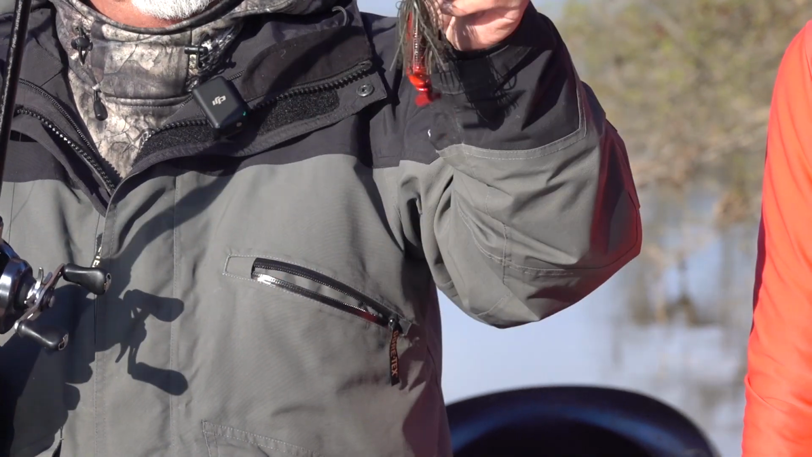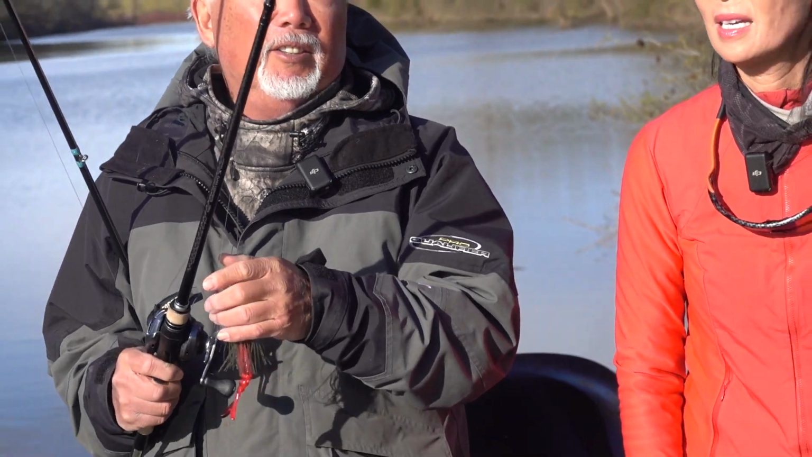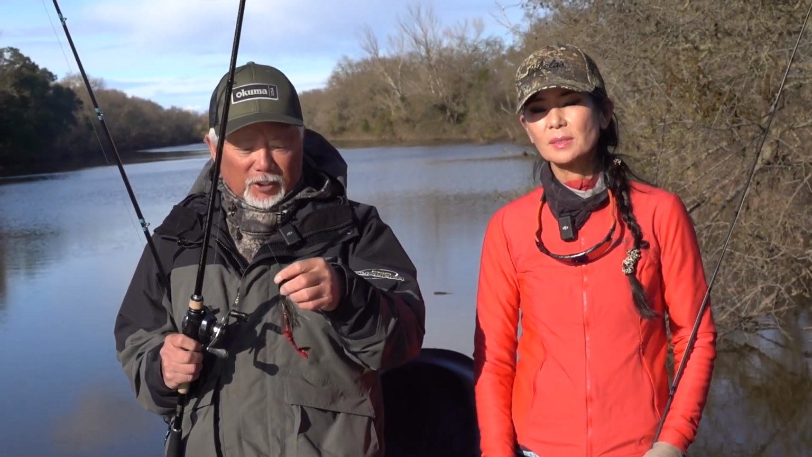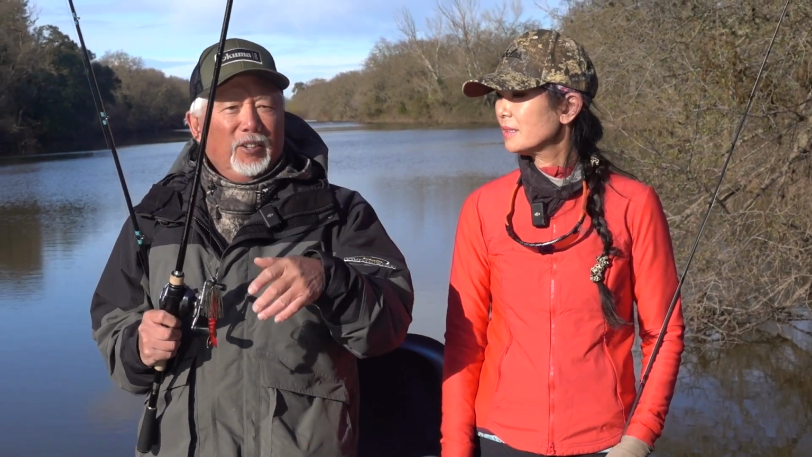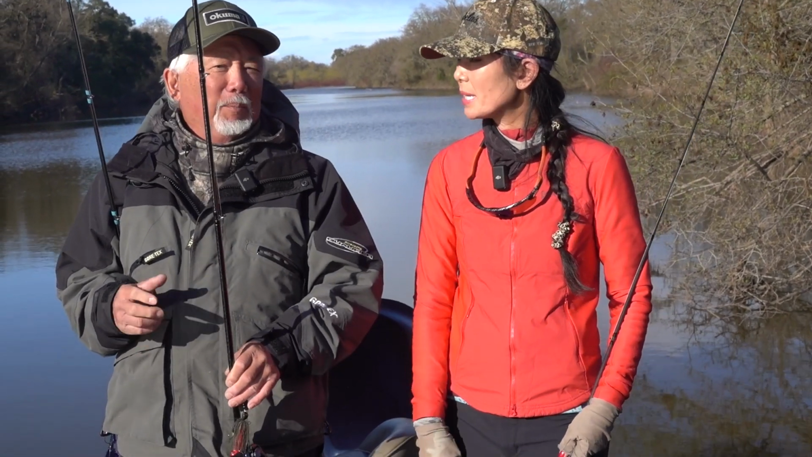These are the two kinds of baits you want to use when conditions are really tough down here in the Delta. There's a chatterbait and something small like a brush hog, or you can use D-bombs or whatever you want. But the bite is not hard. Some of them just tap, like a mush bite, because they're not real active right now.